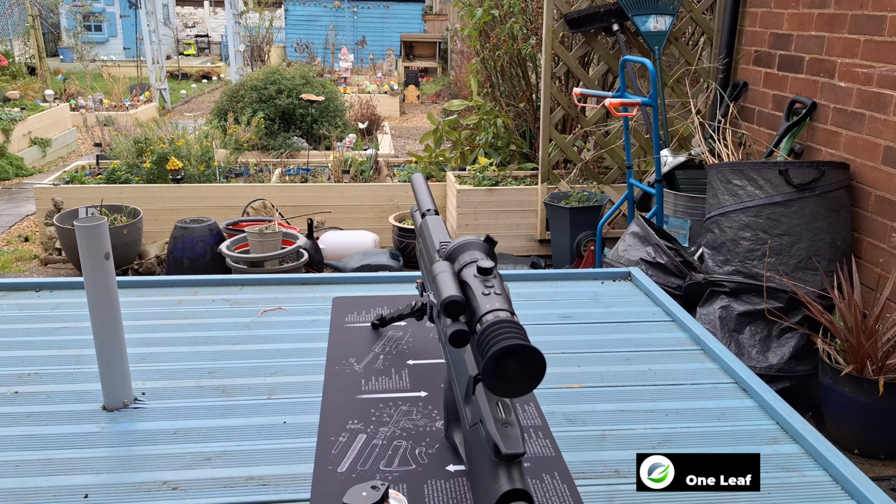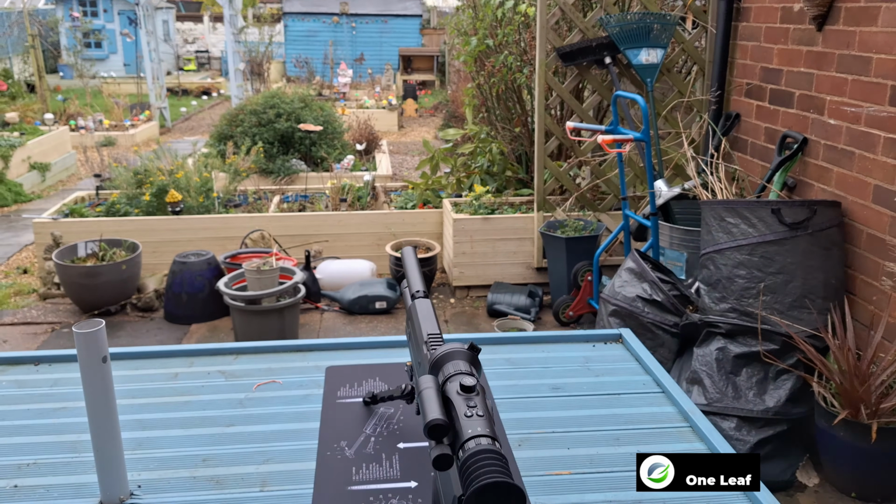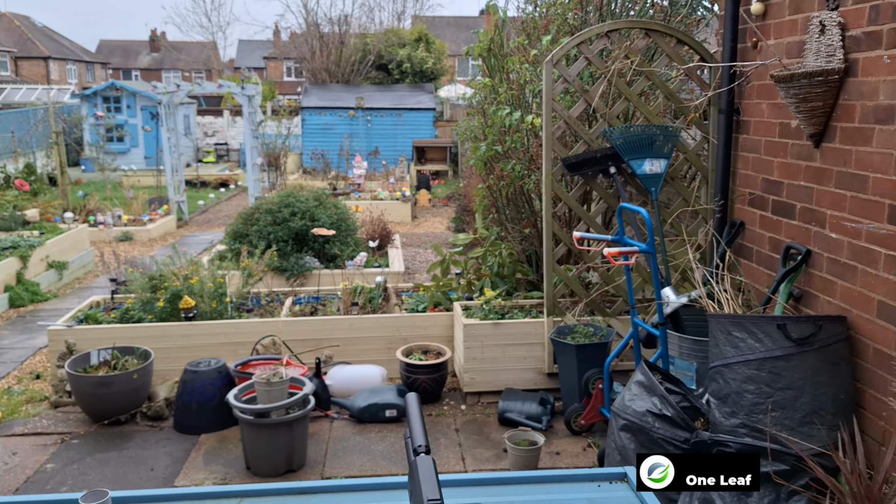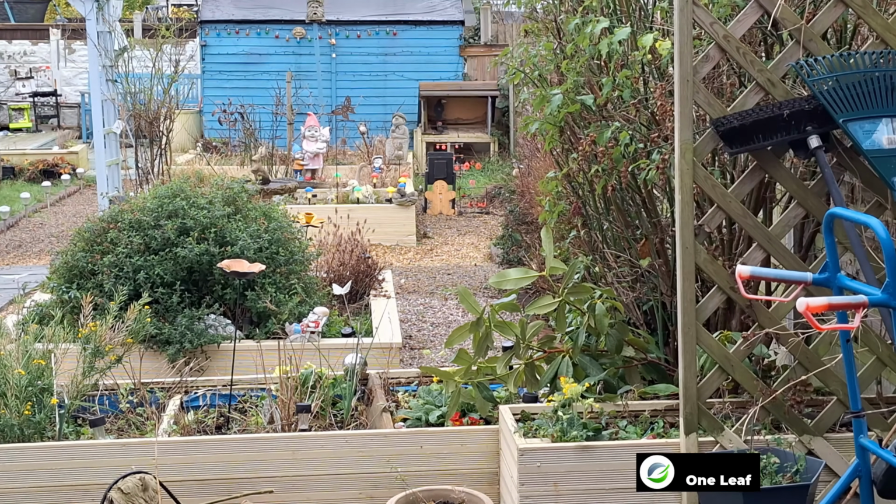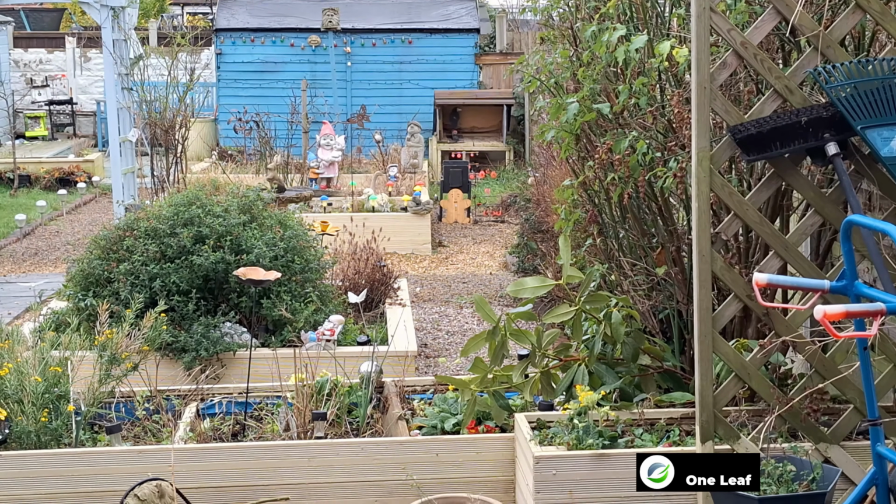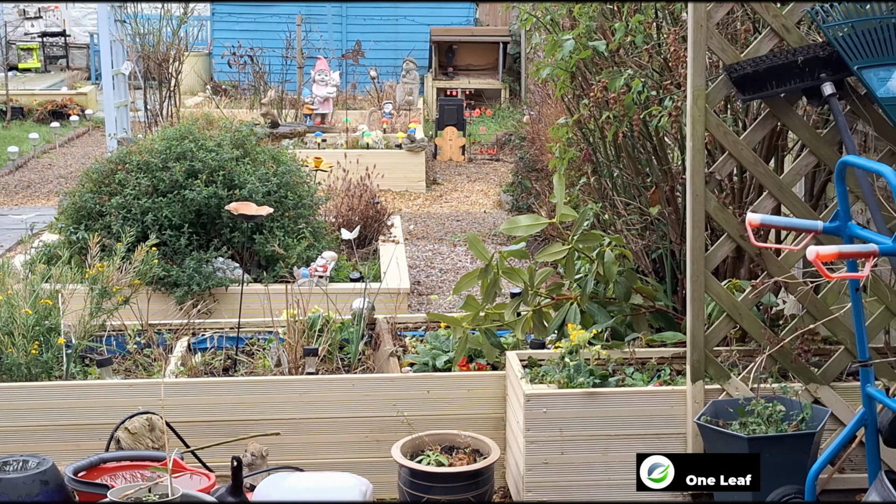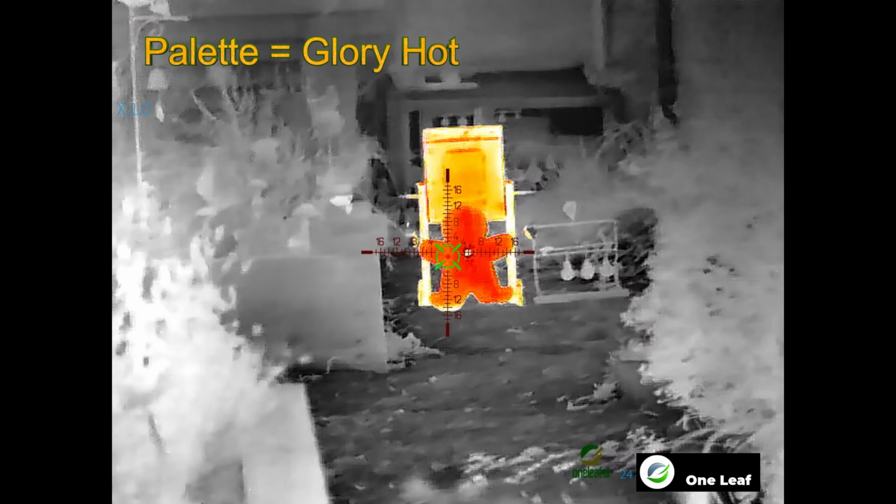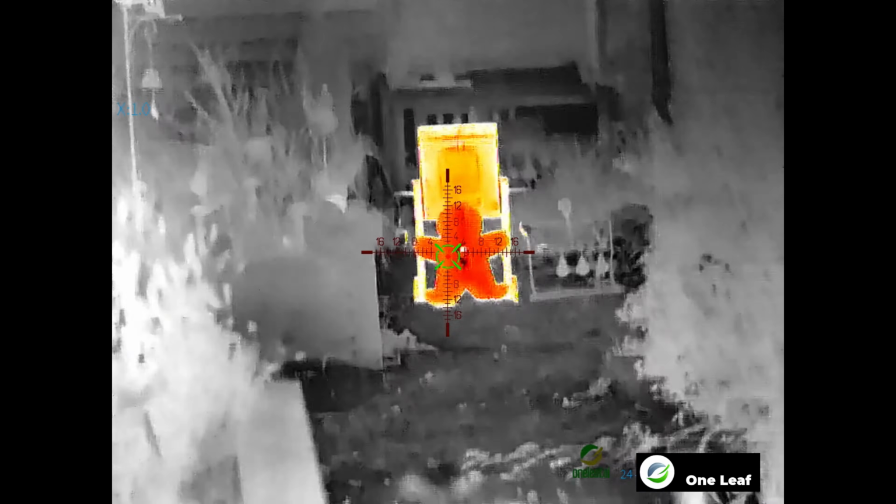Okay, I'm going to zero the scope into the Rex MX regime. I've got a gingerbread man target down the garden. Put a silver foil strip on him. Because it's hardwood, it should show back some heat when I hit it. But we'll see what works best through the different palettes. Okay then, so you can see where the square tinfoil thing is I put on it. So I'm just going to go through the different palettes, see what difference it makes.